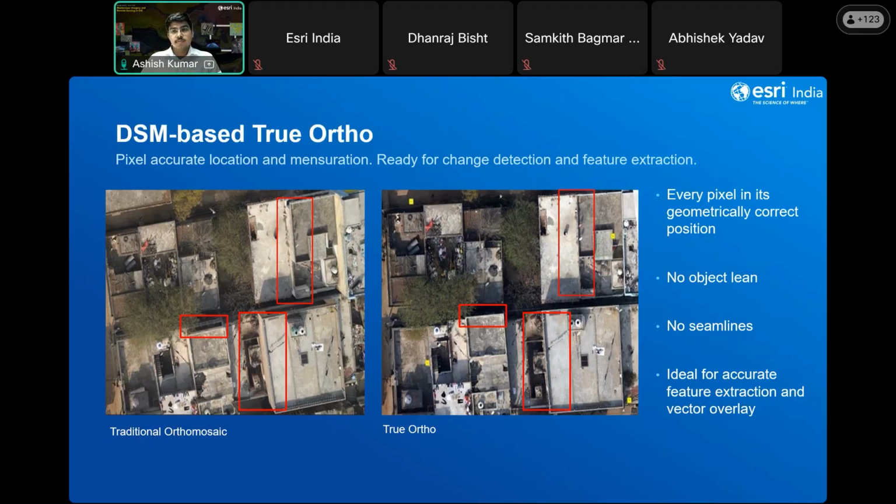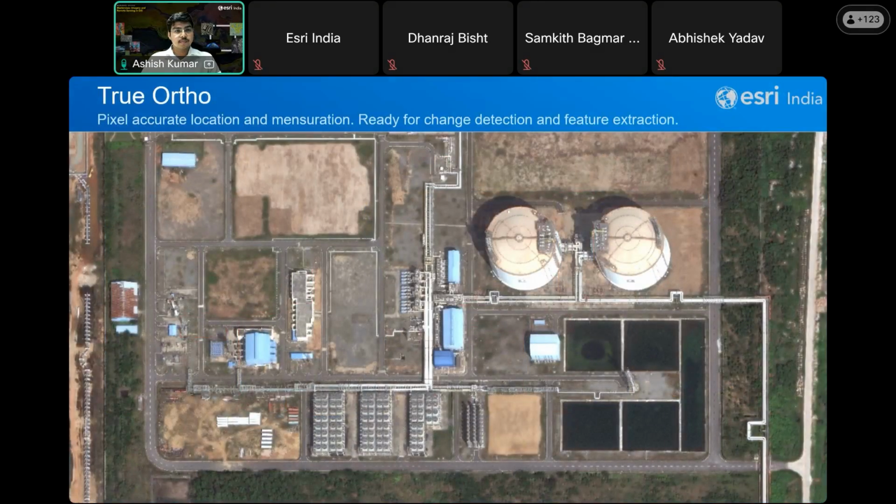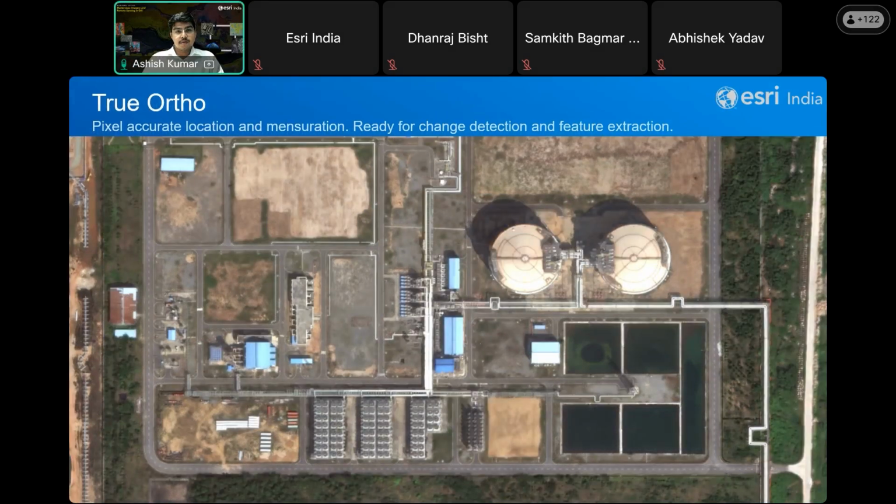So I'll show you some more examples of the true ortho. As you can see, observe some of these towers that are present in this building, and I'll show you the geometrically corrected version in the next slide. As it is visible, behind these towers there are some layers and objects that are present. So once these are pixel accurately corrected, you can measure and extract these features according to the true ortho visualization.